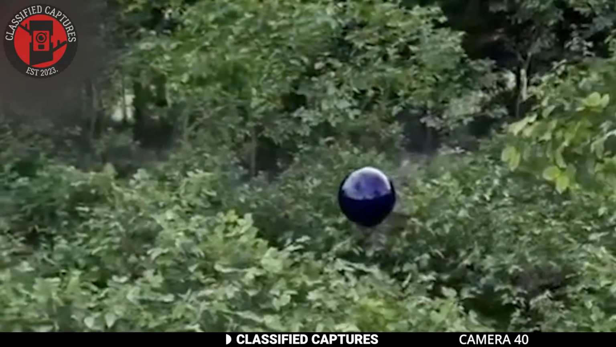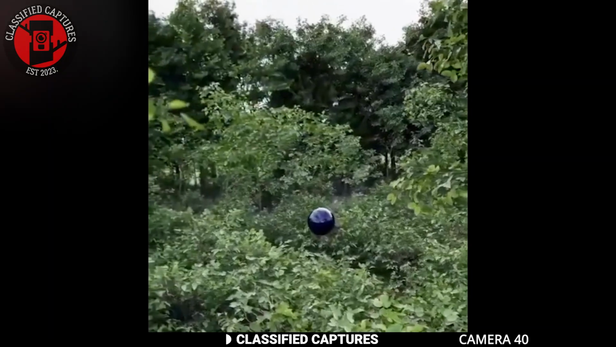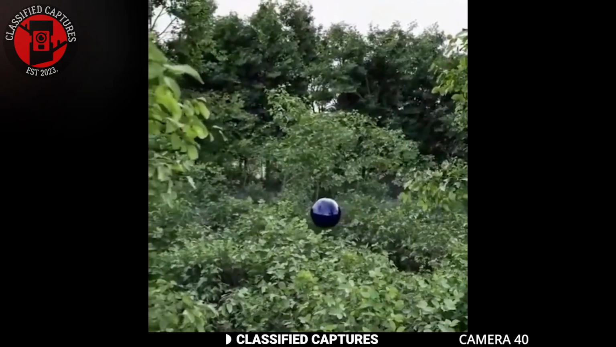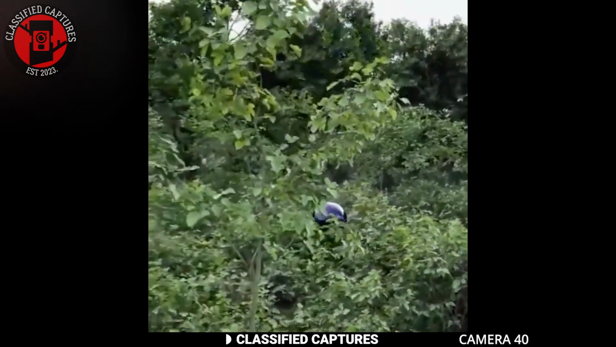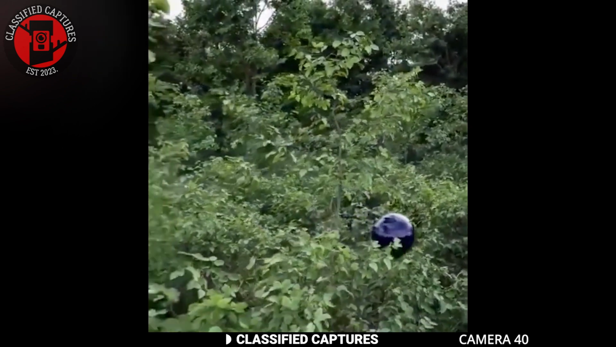It's giving me evil red balloon from It vibes, you know. Part intrigued but mostly freaked out, the guy quickly whips out his phone to record this weird phenomena. The sphere seems to have a mind of its own, drifting in this really unsettling, unnatural way. The whole atmosphere is tense and ominous.